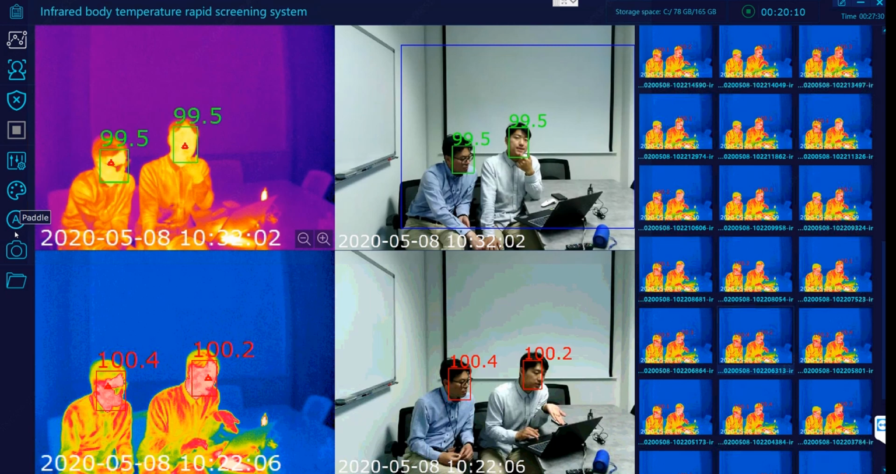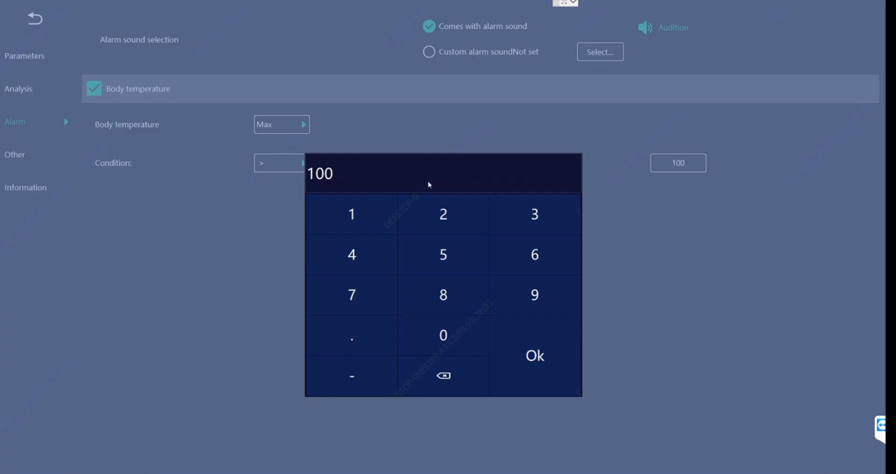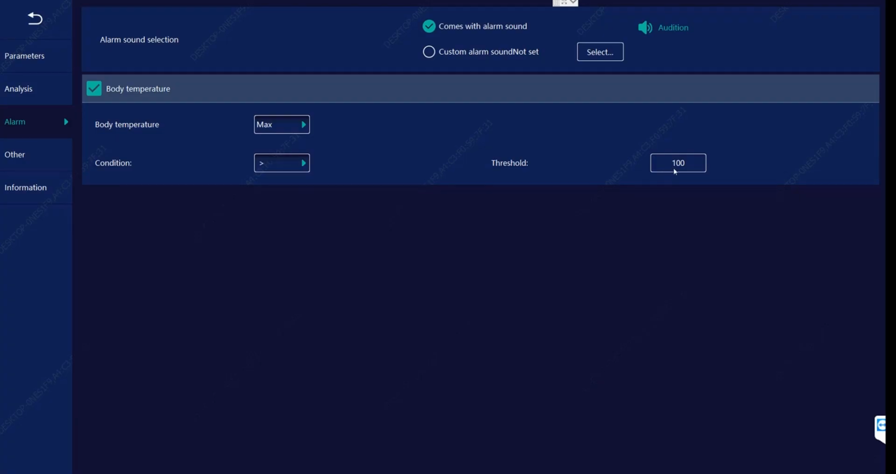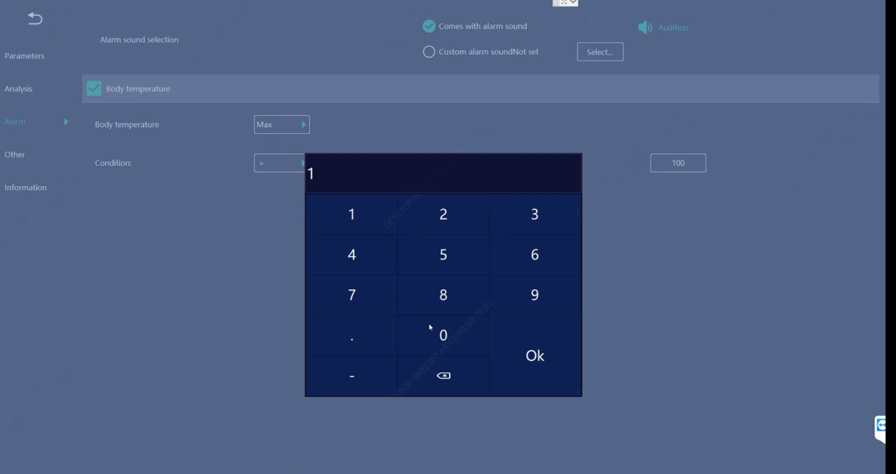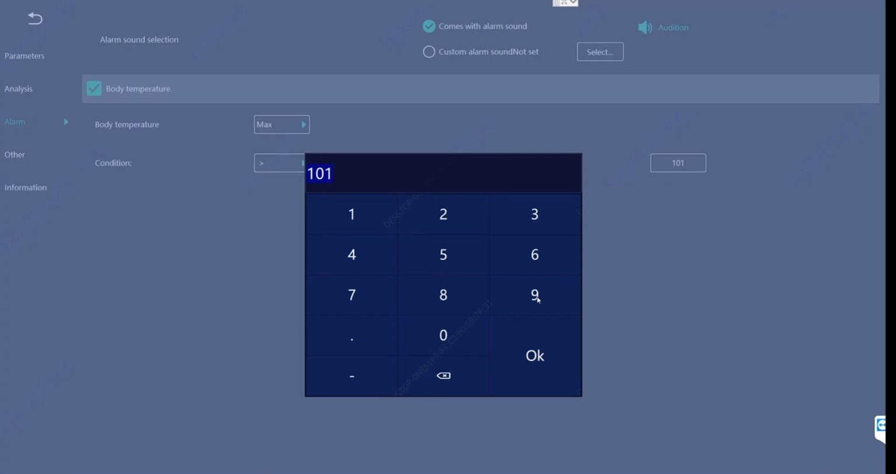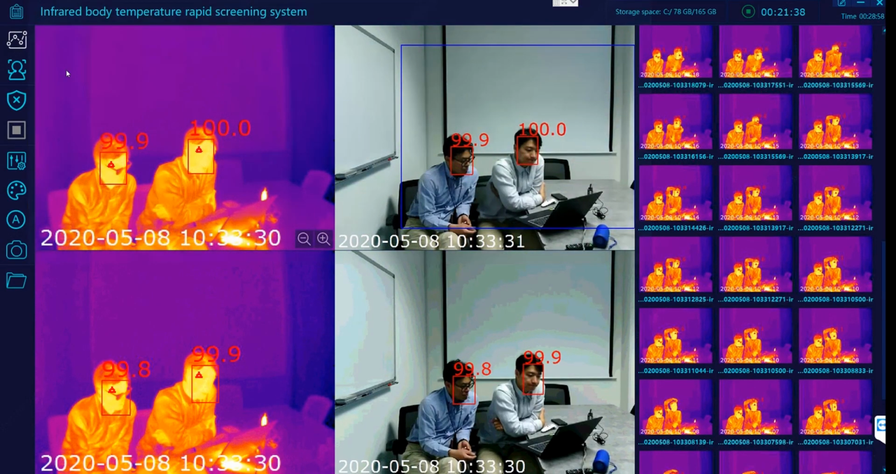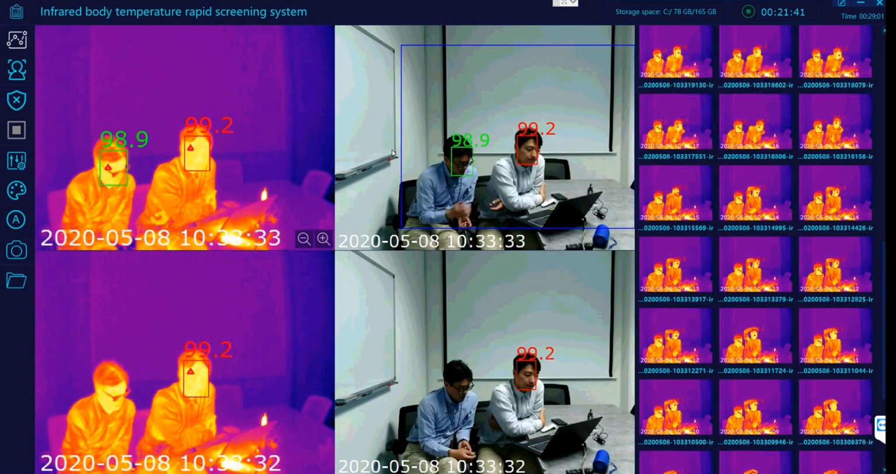So now let's talk about how to actually set up this system. When you go to setup screen, under the alarm section, this is what's most popular used menu. You can set up the threshold of the alert to 100 degrees, 101, but let's set up to 99 degrees so we can actually detect and see what happens when the hot temperature is being detected.